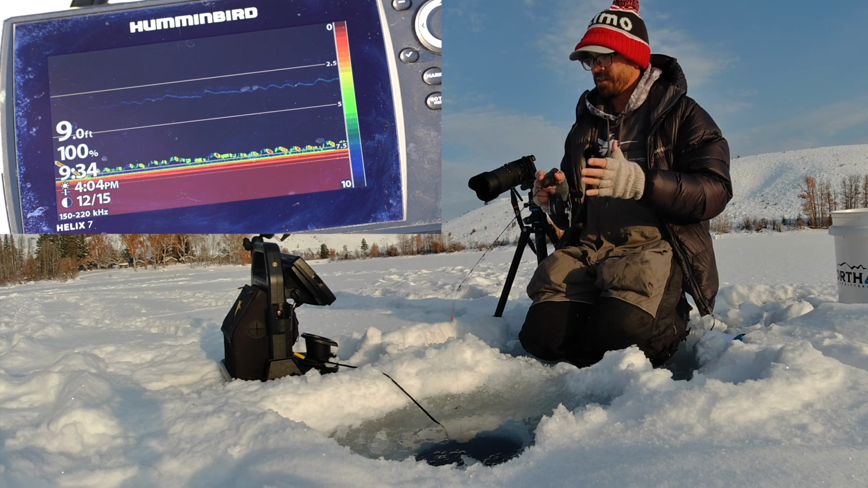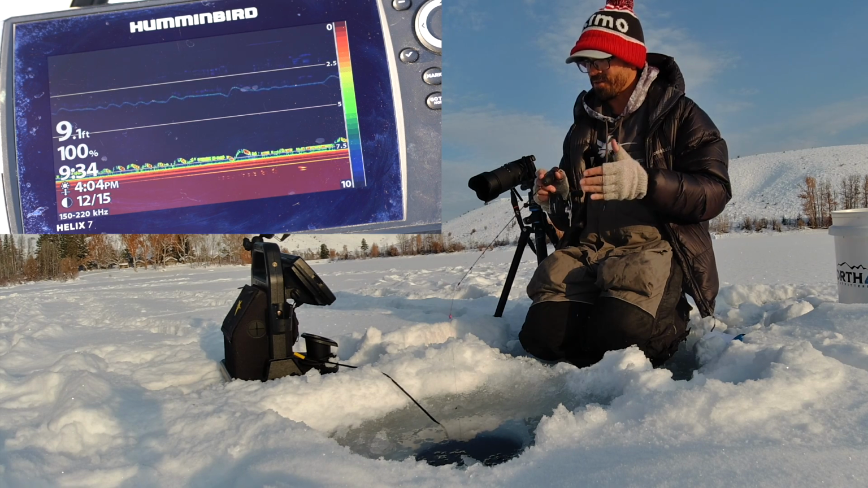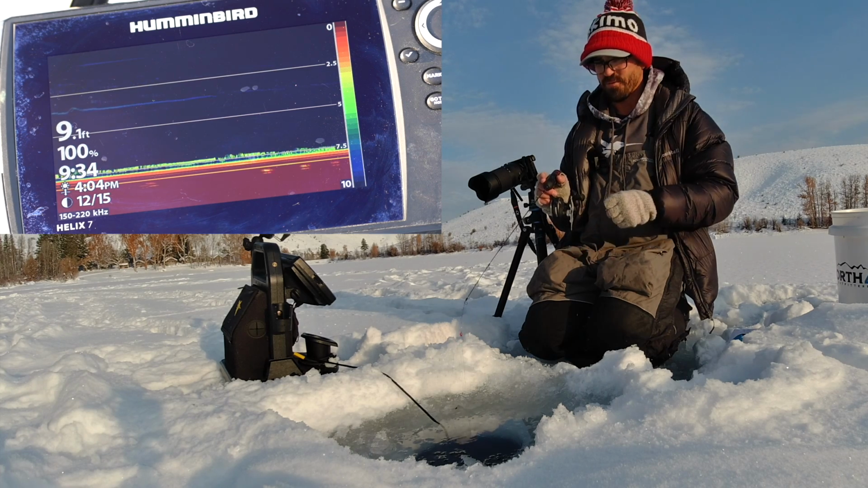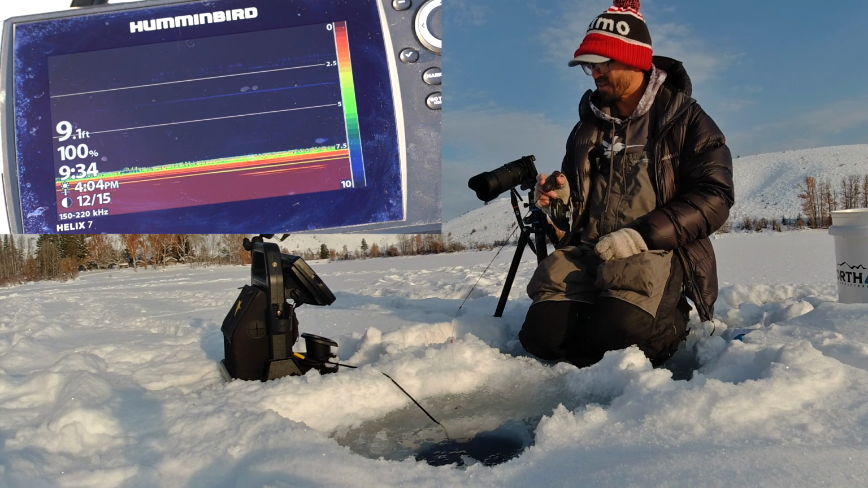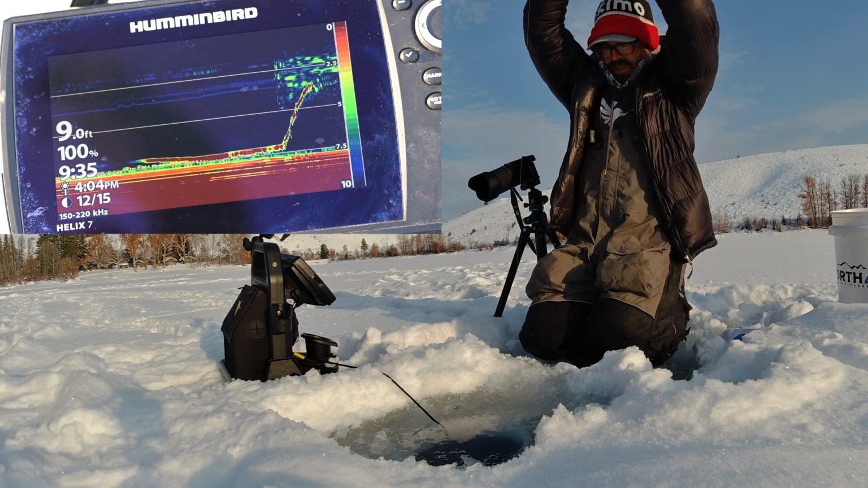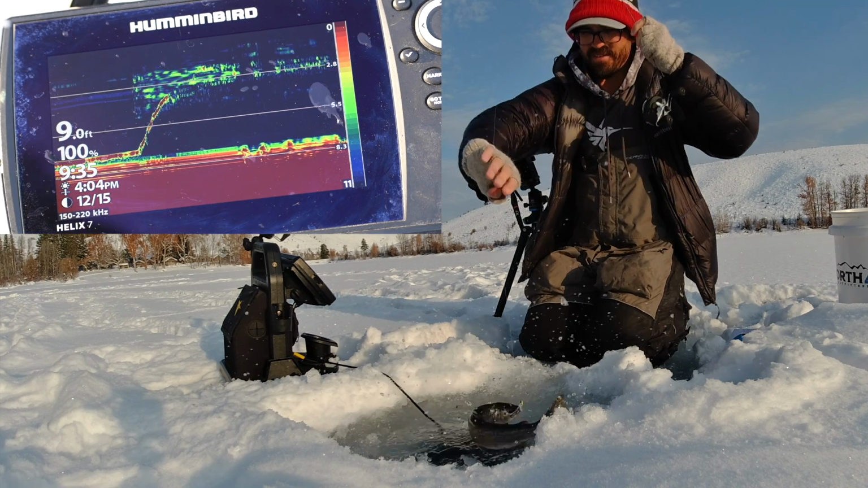Whereas the Striker just has basically two settings, a narrow cone and a wide cone at 455 and 260 hertz frequencies, not CHIRP. Oh, there's fish coming in. Oh, we just got him. Another tiger fest out here.